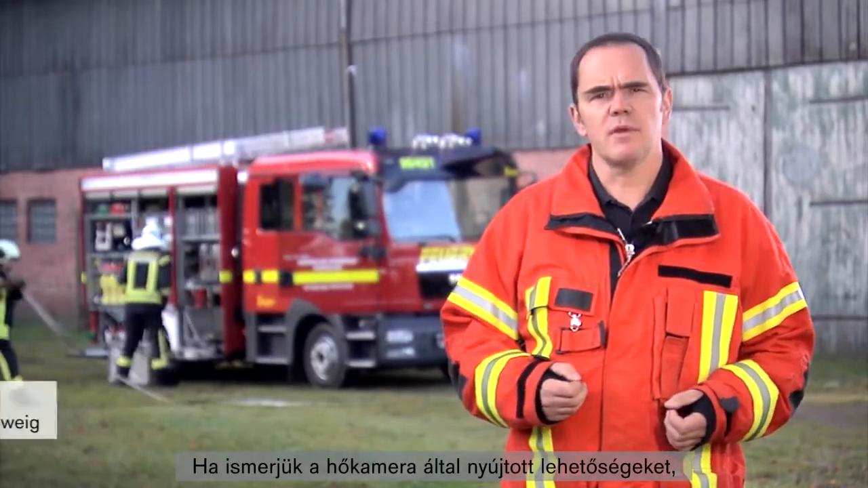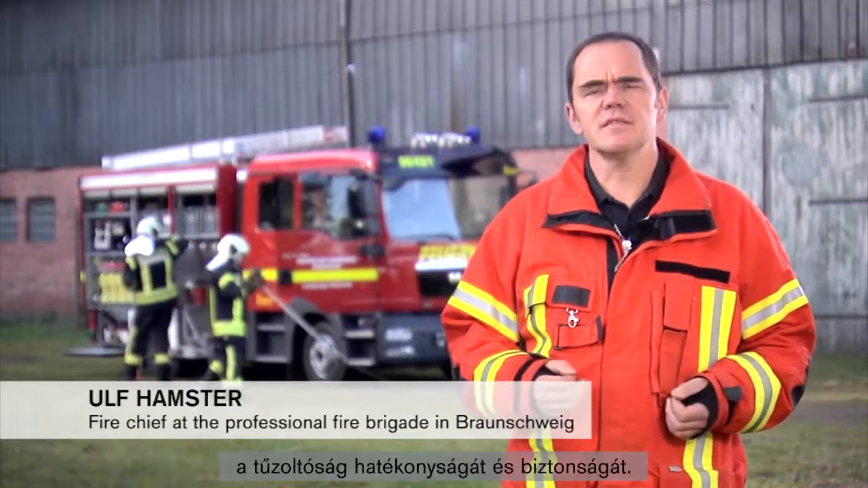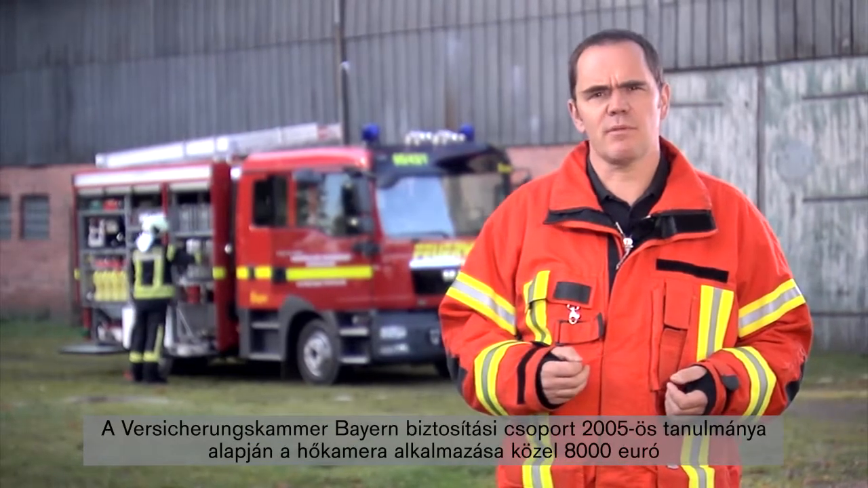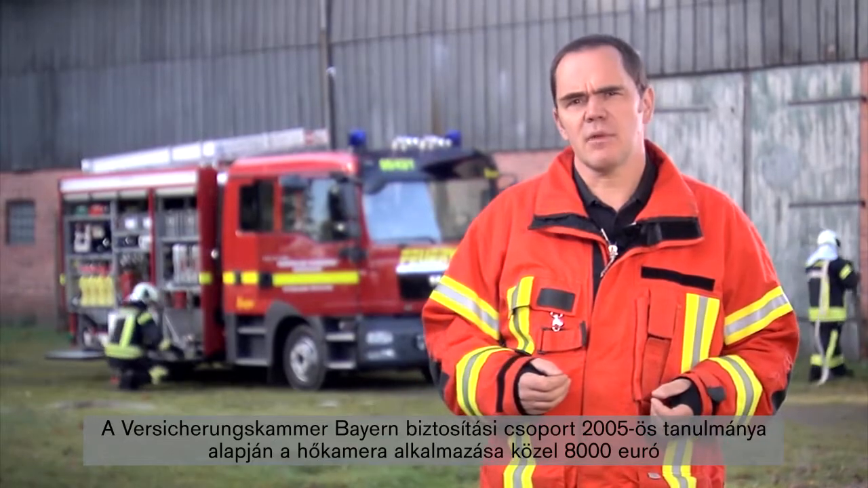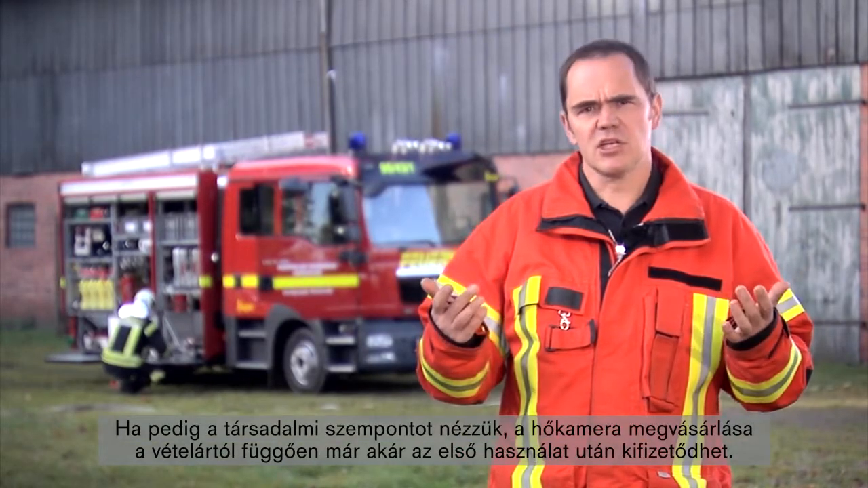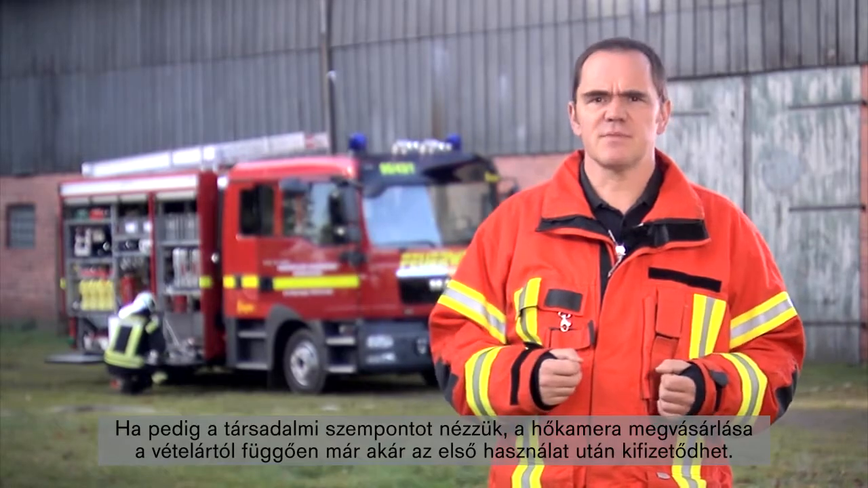Knowing what the thermal imaging camera can do and using it to its full potential tremendously increases efficiency and safety of a fire brigade. The purchase also makes sense economically. According to a 2005 study of the insurance group Versicherungskammer Bayern, the use of a thermal imaging camera reduces costs of fire incident damage by approximately €8,000. From a societal viewpoint, a thermal imaging camera, depending on the purchase price, may already pay off after the first incident.